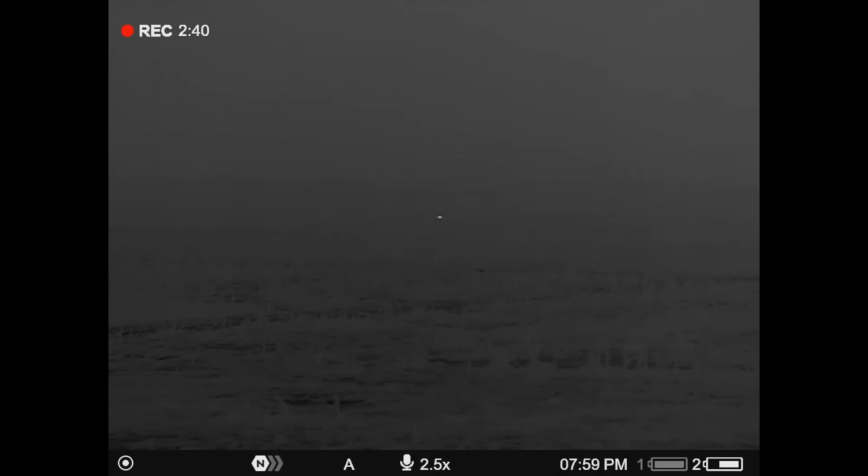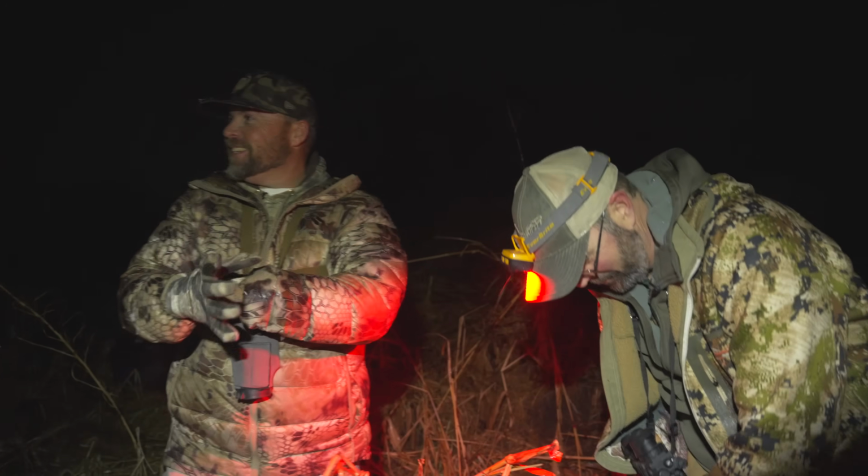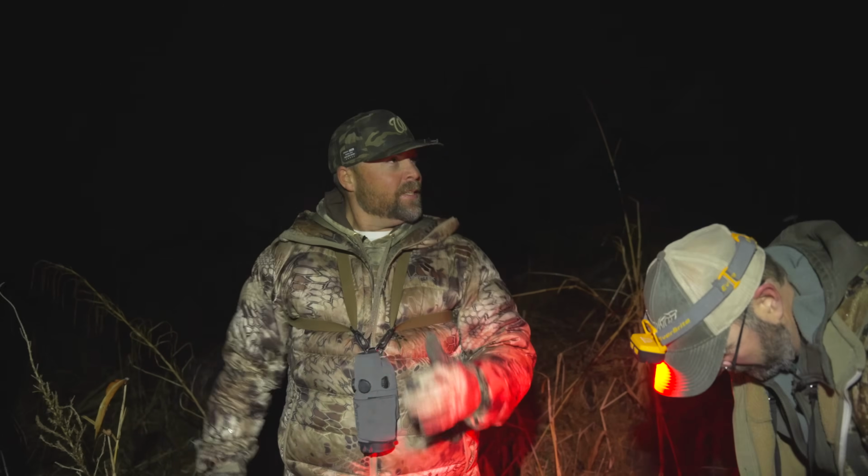I don't even know how far that is. So Pulsar is one of our new sponsors, which is awesome to have. So we got everything down. This is our first time, actually, first stand ever using it. And we're dealing with this misty fog tonight, so it's not super clear, and the rangefinders aren't picking up.